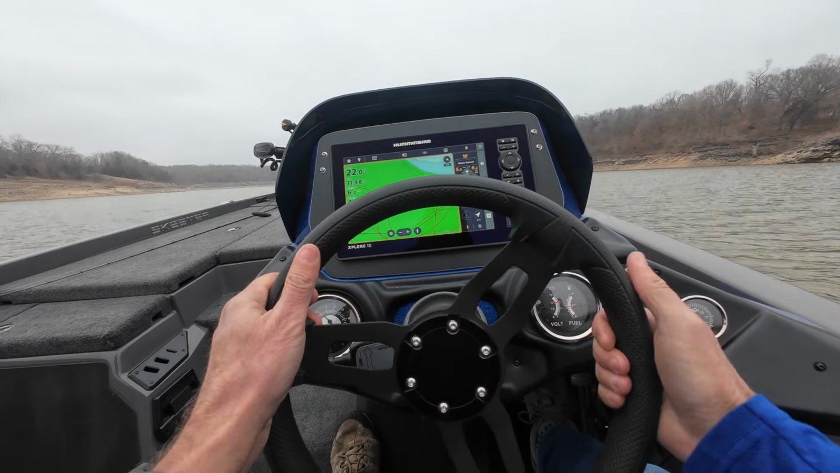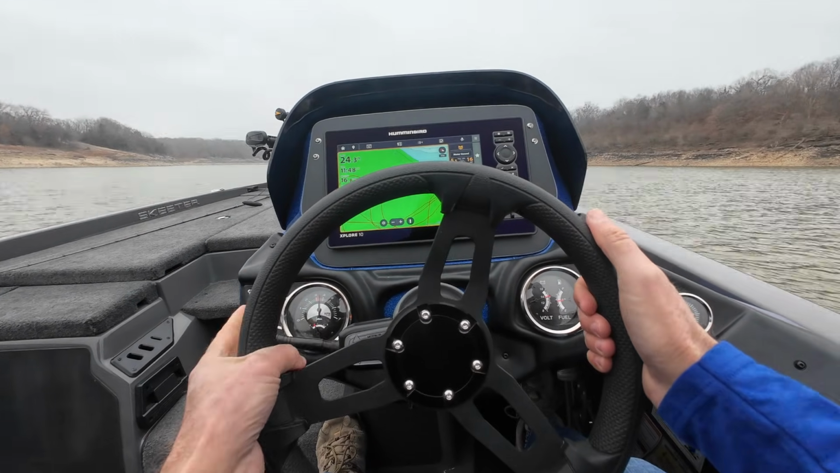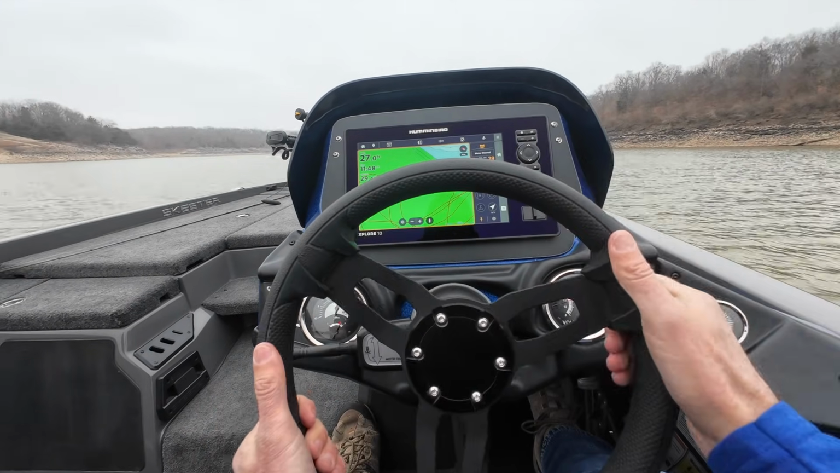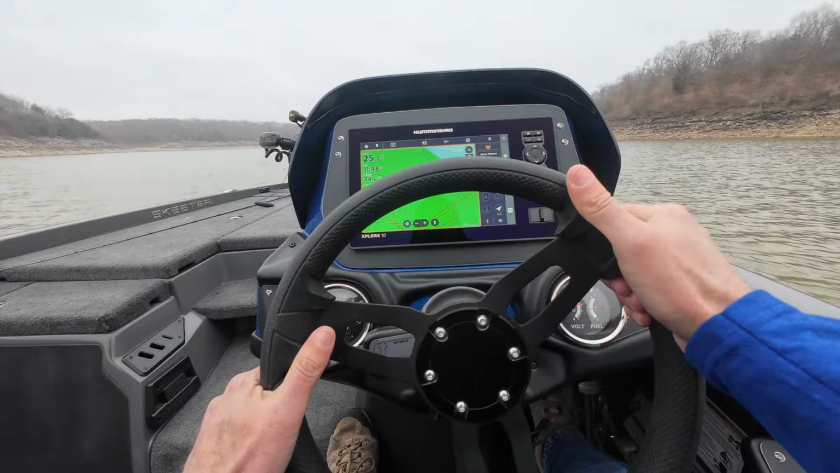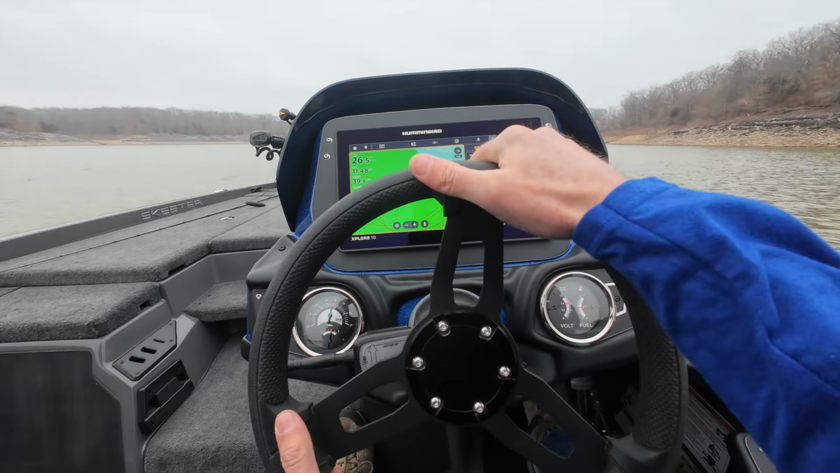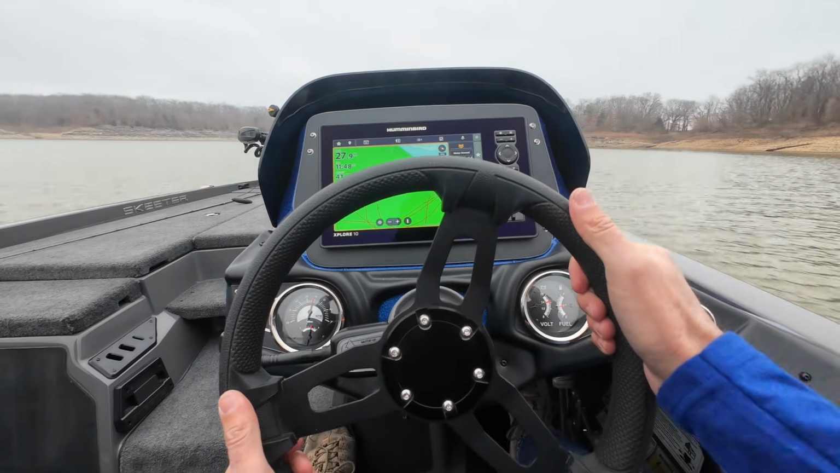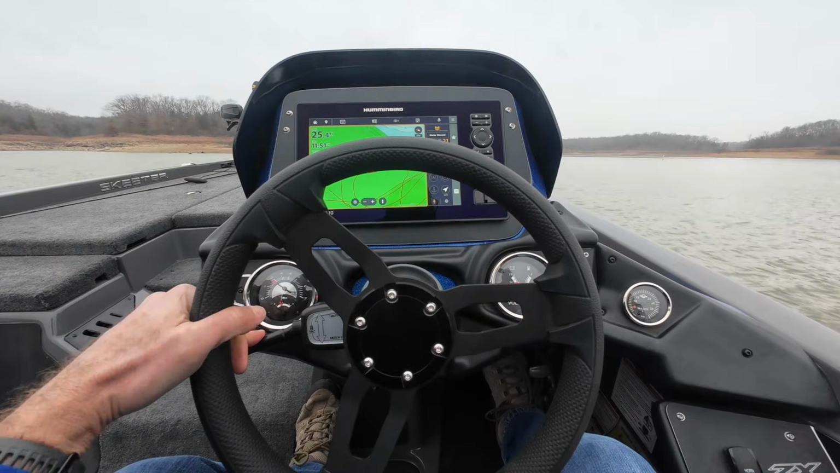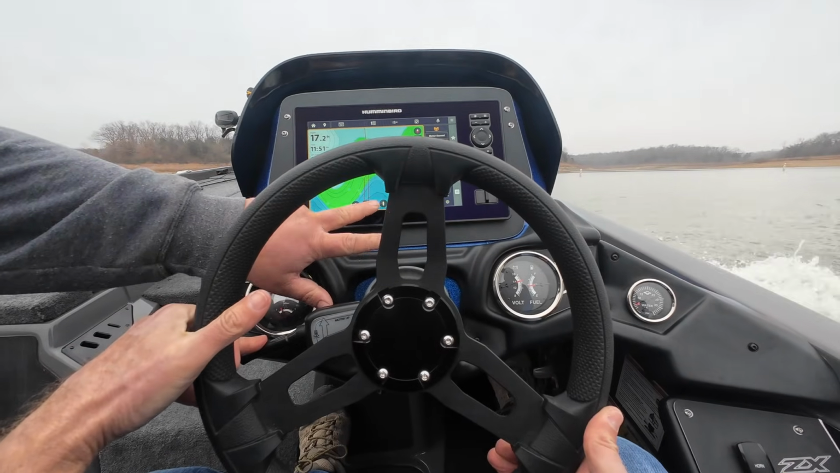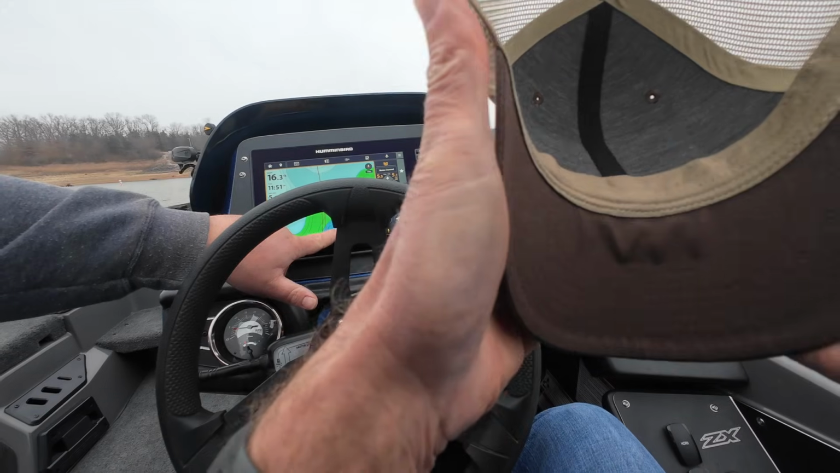Ready as I'll be. It was stuck back there. I must have had the cursor on, but to get it to follow the boat, just hit the boat icon now.